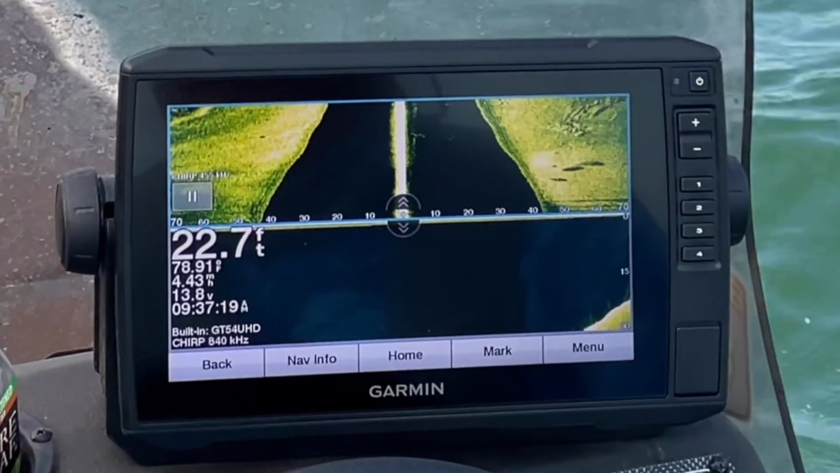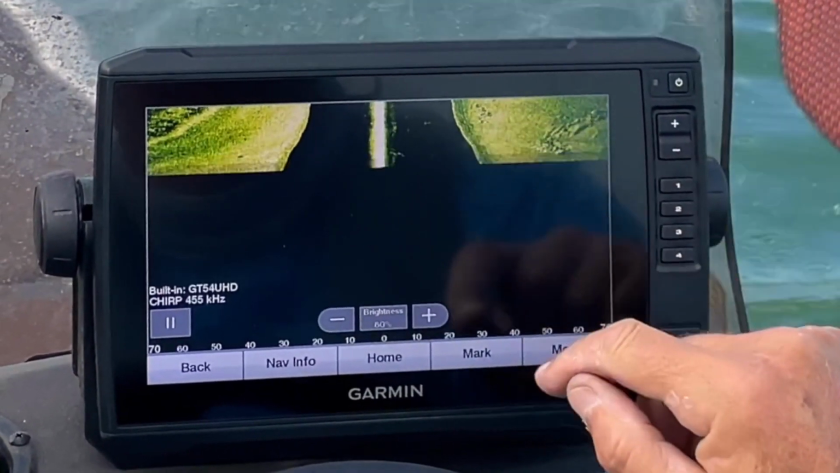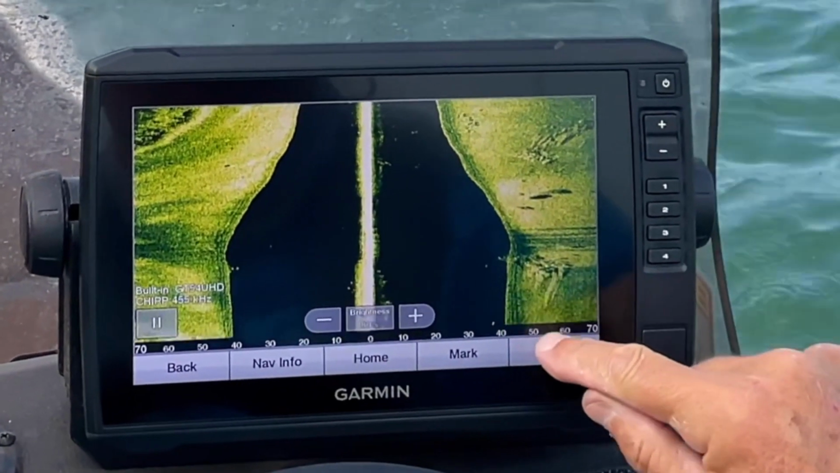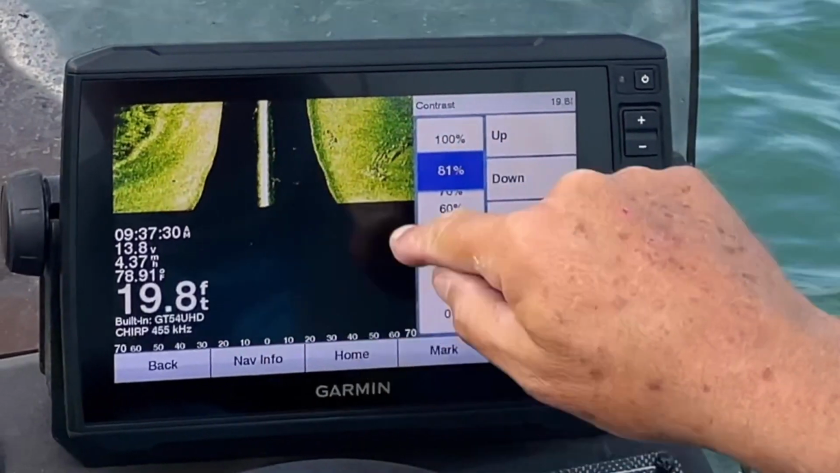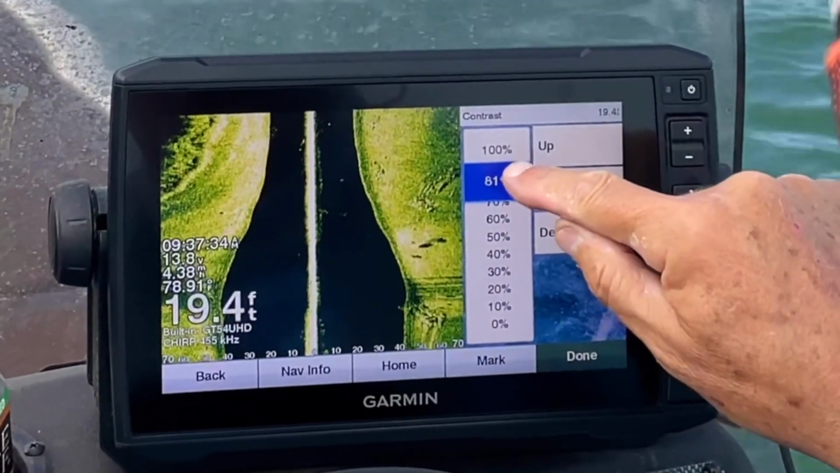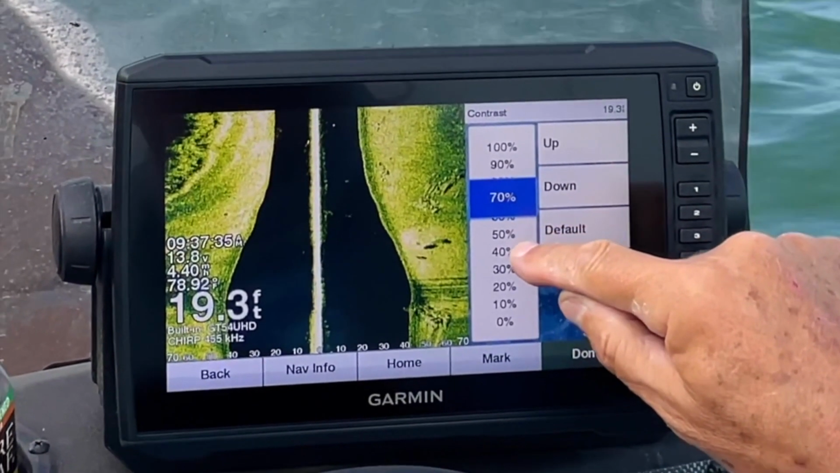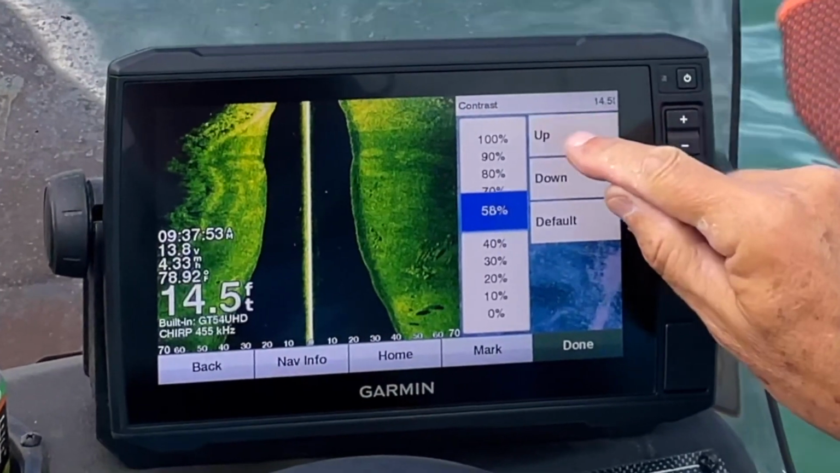Okay, so let's look at dialing this unit in. First, open up your side view and then hit your menu button and go to contrast there on the top. From there you can see it's going to show you what your screen is going to look like, and you can adjust it up and down. You can see the change there.